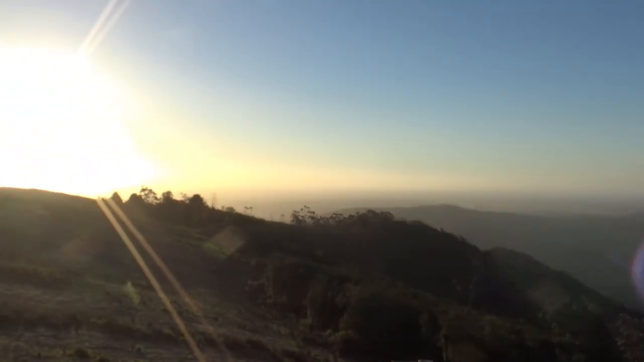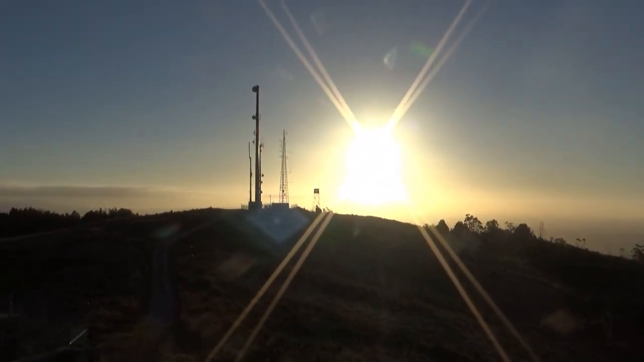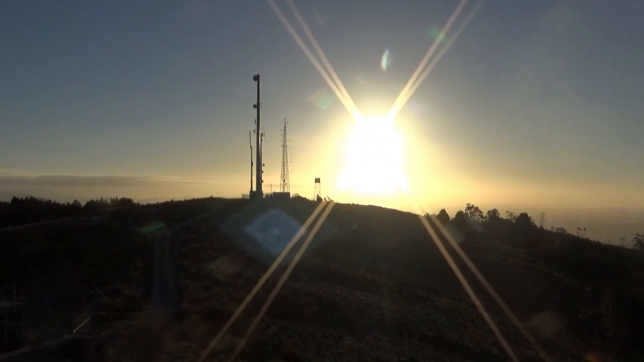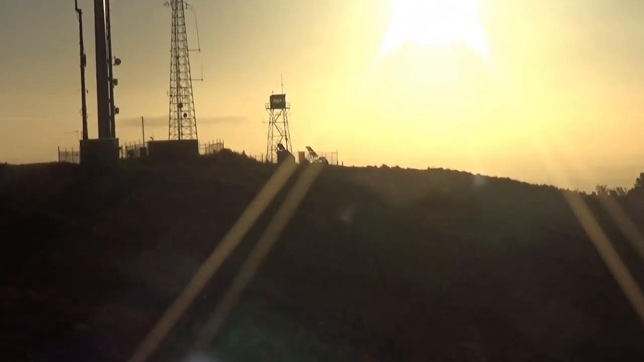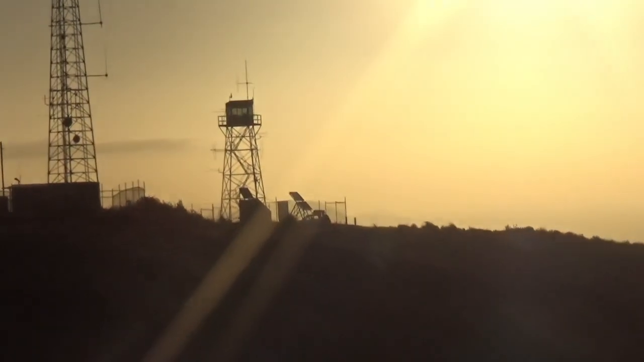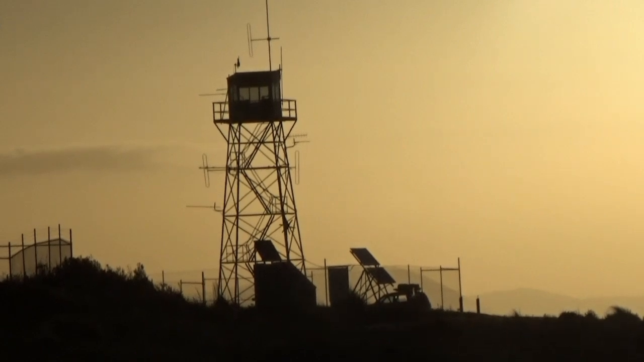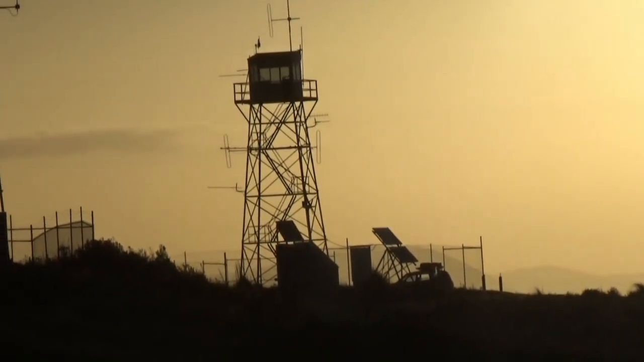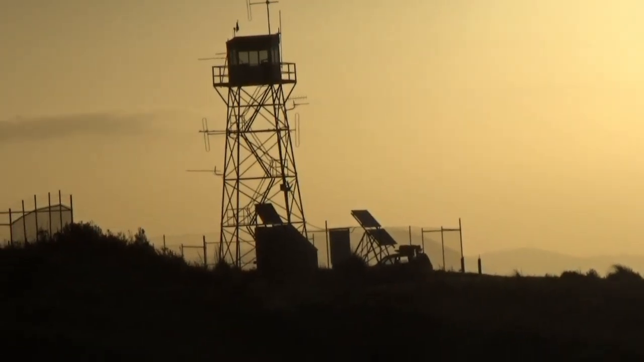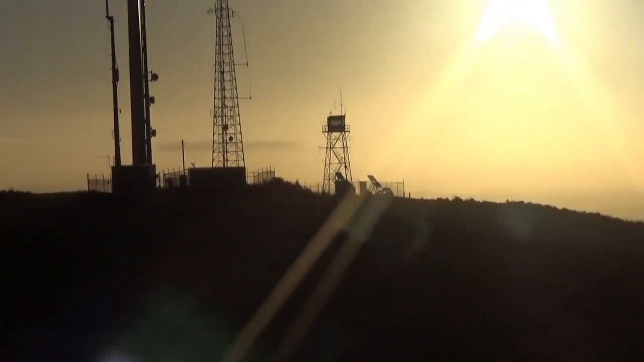Got a gorgeous sunset happening here. Jess has gone for another wander. That's the fire tower up there, where they keep an eye out for fires up here in the northeast. A mate of mine used to work up there, and on a clear day he reckons you can see Cradle Mountain to the west, which is a good couple of hundred kilometres away. Just an amazing spot.